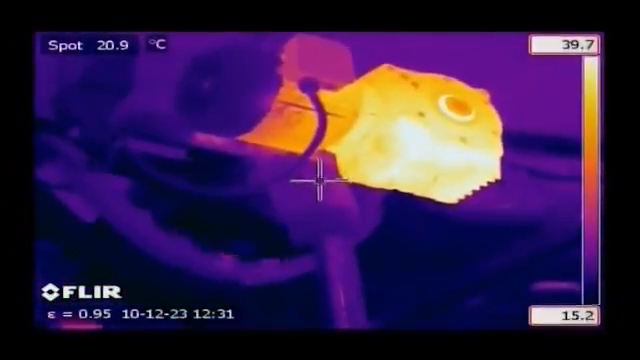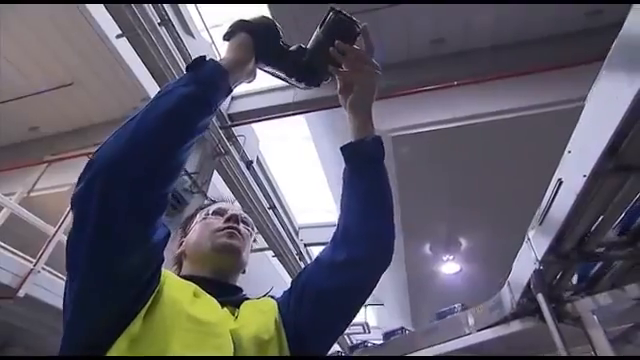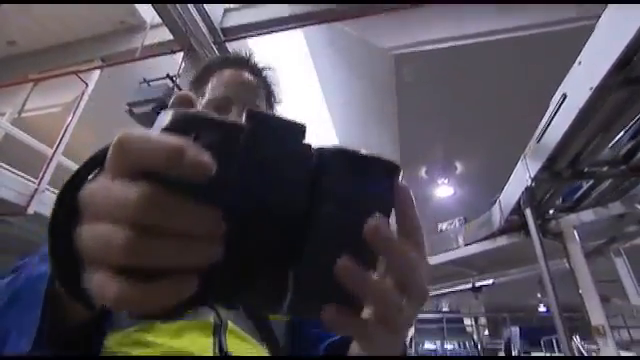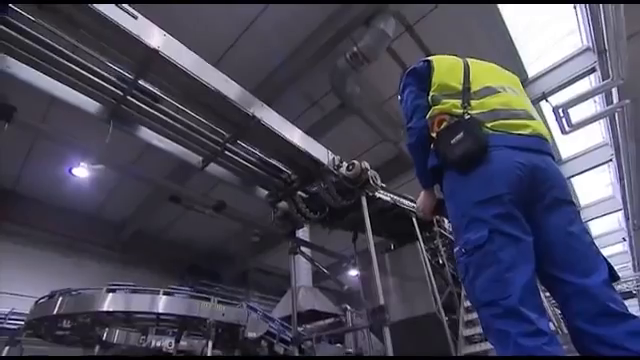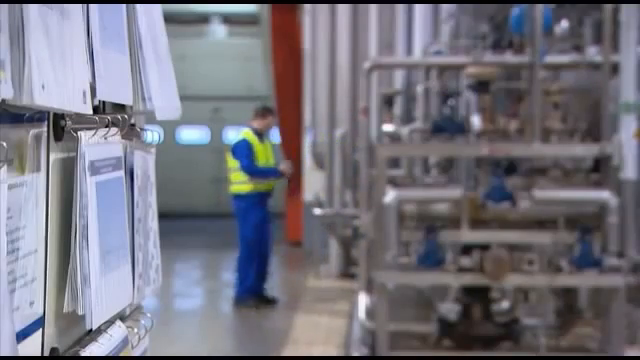Motors are also widely inspected with thermal imaging cameras. Motors can be observed for brush contact wear and armature shorts, both of which typically produce excess heat, but not necessarily vibration, prior to failure.